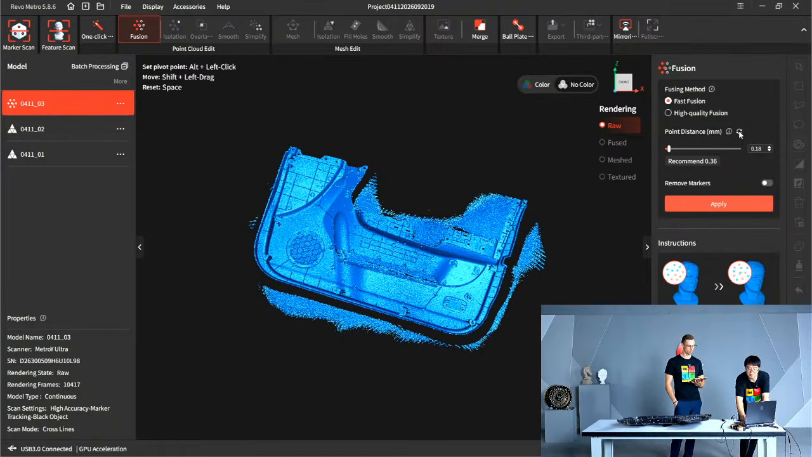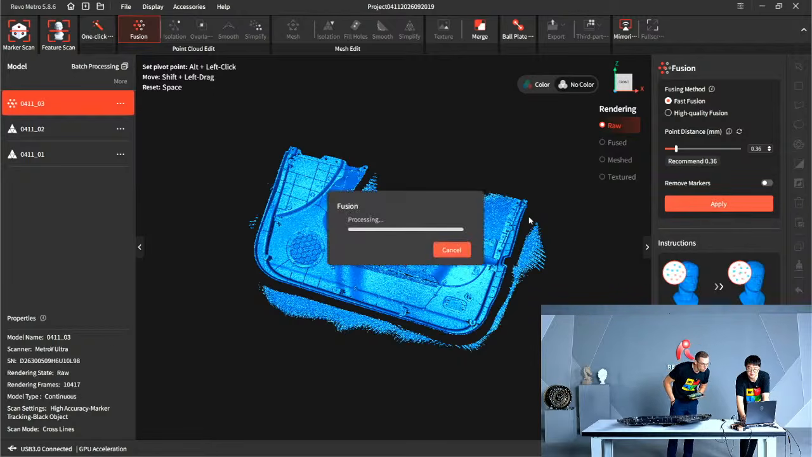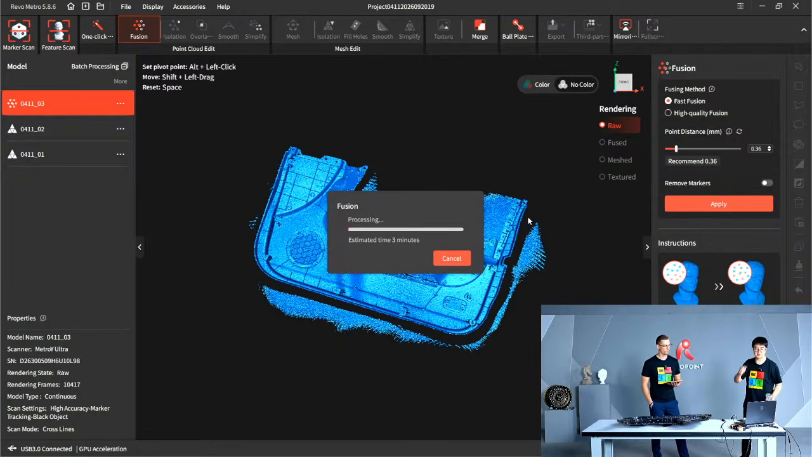Okay, Fusion software recommends 0.36. Sure, just listen to that. About 3 minutes in Fusion.